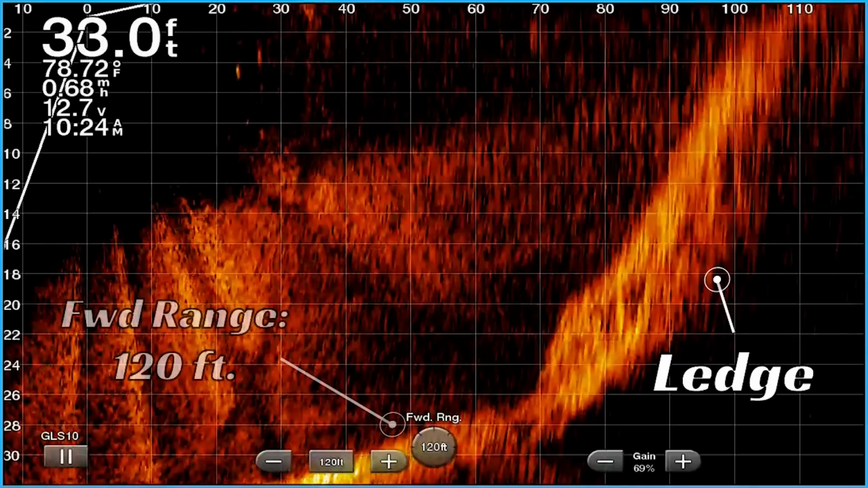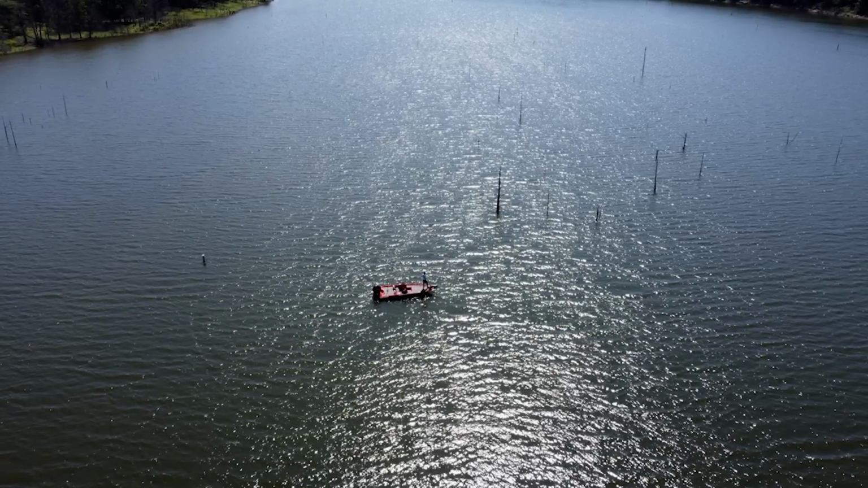So as you see on the Livescope, there's the ledge clearly defined. It's hard to even see any fish at this point, even though I do know some are up there. And the forward range setting, as you see, is 120 feet. I'm just doing this to be as quiet as I can, but I'm being efficient by looking at my target and making an accurate cast.